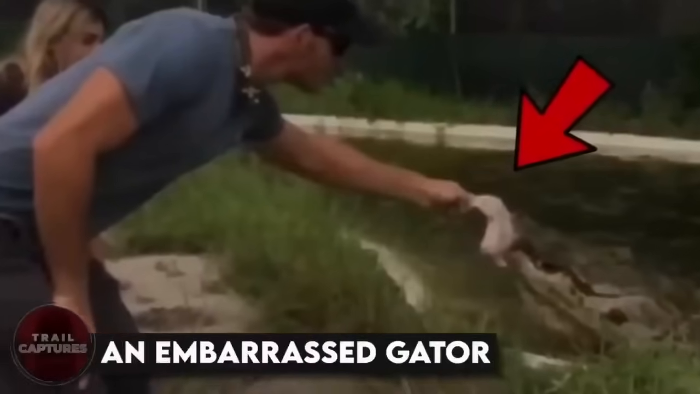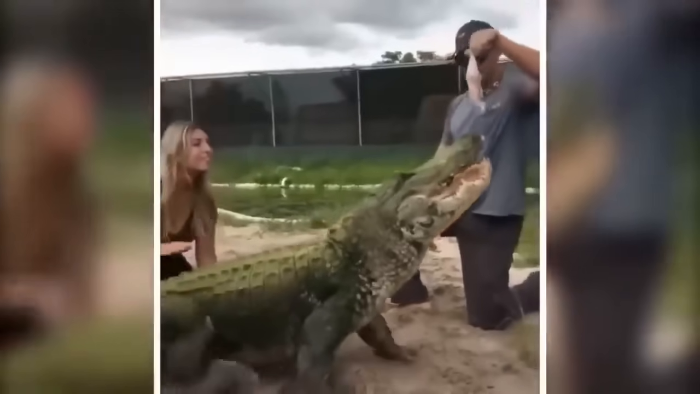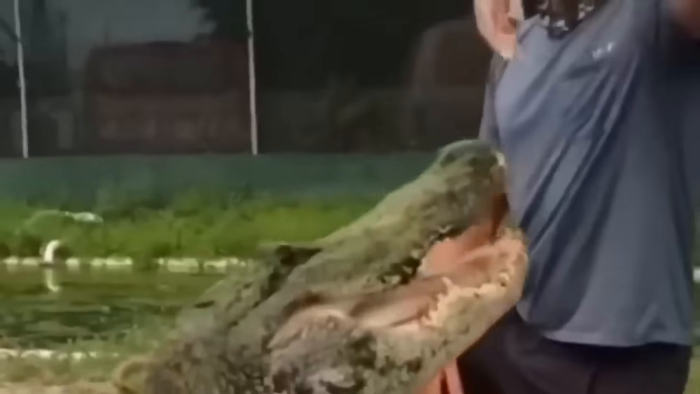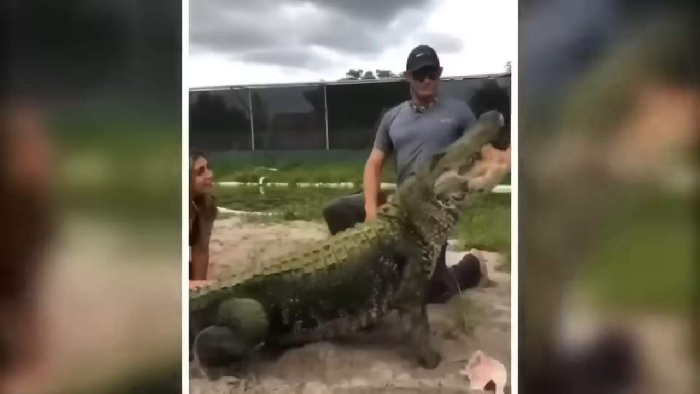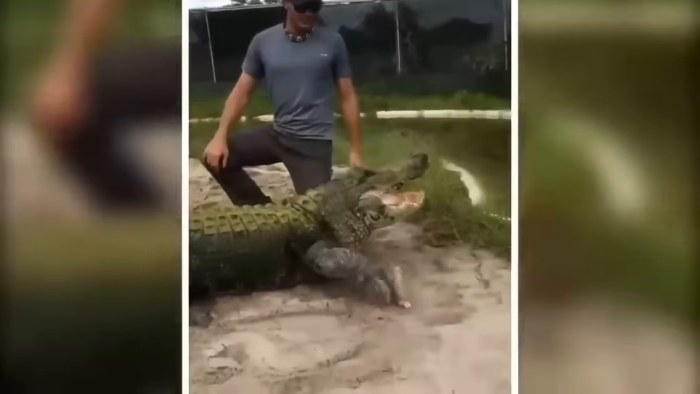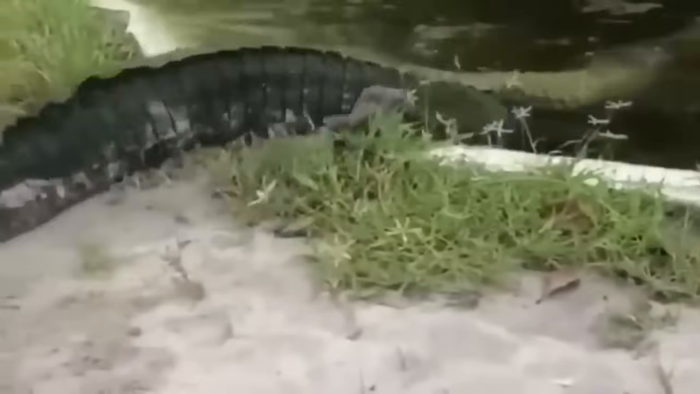An embarrassed gator. Most folks would bolt at the sight of an alligator, but not these guys. This couple not only keeps one as a pet, but also knows how to make it blush. When the gator struggled to chomp down some grub, it got bashful and decided to give up and take a dip in the water instead. Aw, poor fella.